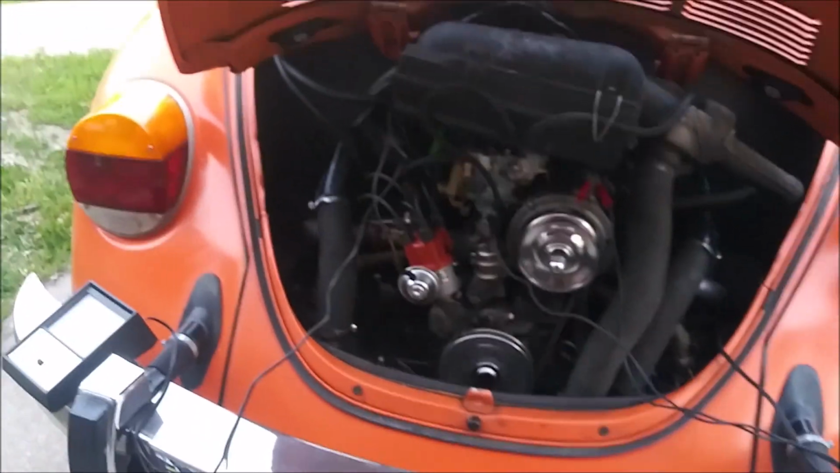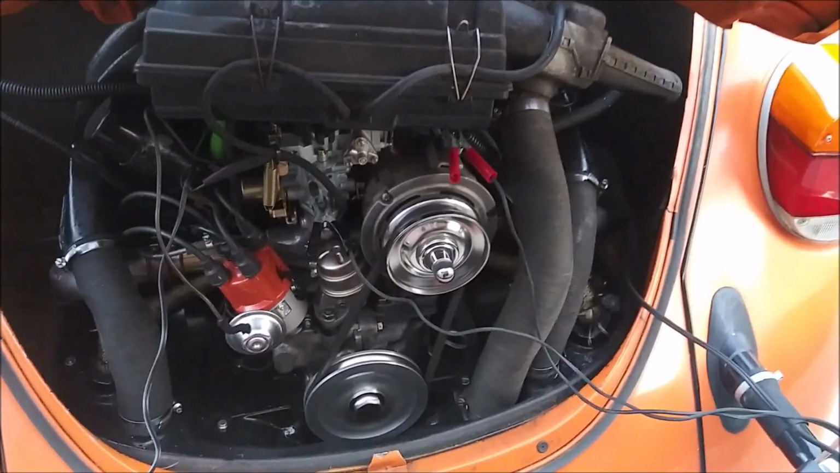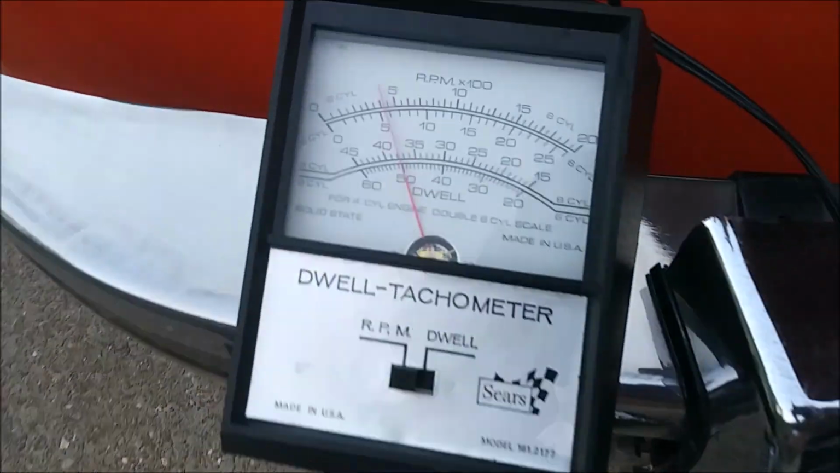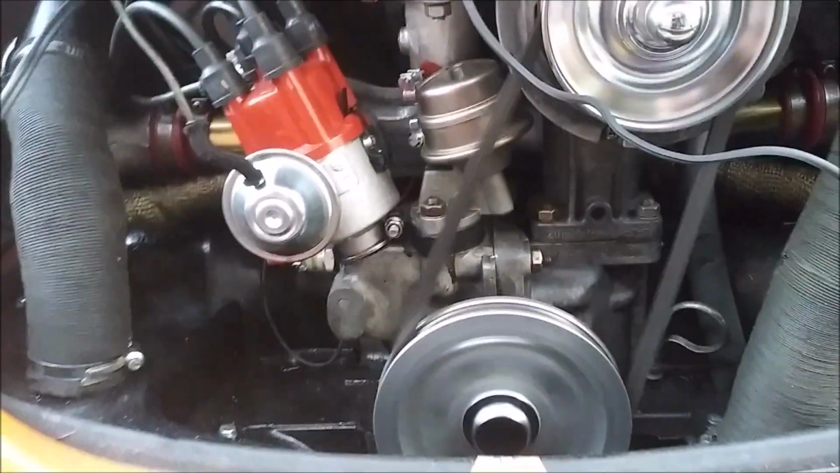Alright boys, there it is. Fun little video with my infrared thermal imaging camera and me going through the timing and my idling. Because this should be at an idle about 10 degrees with the timing light.